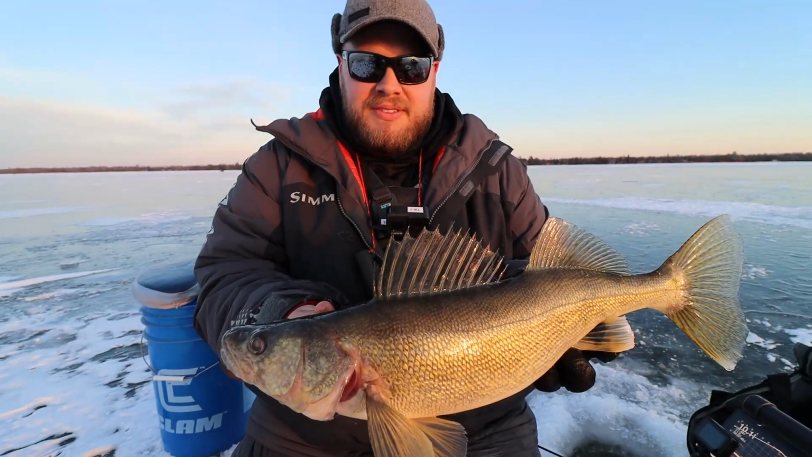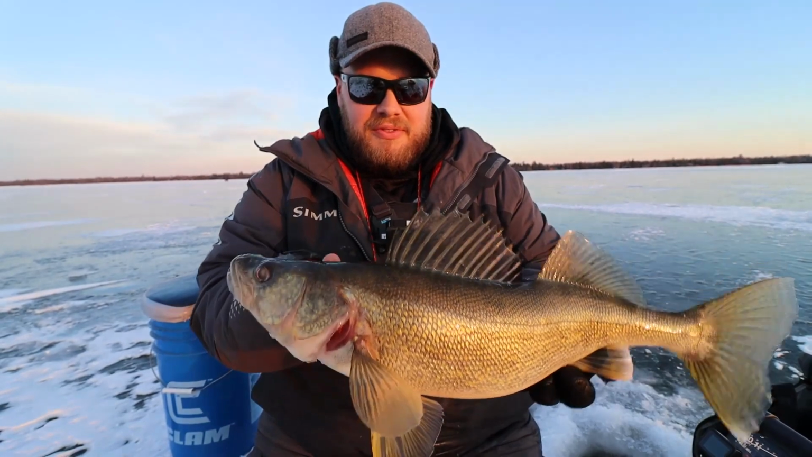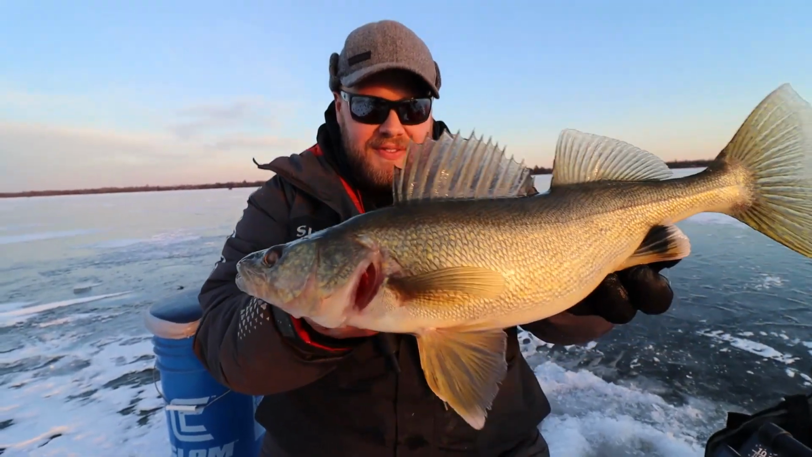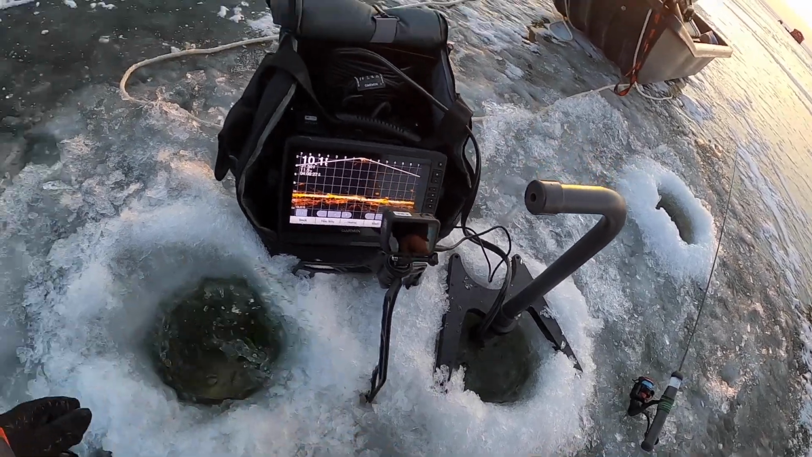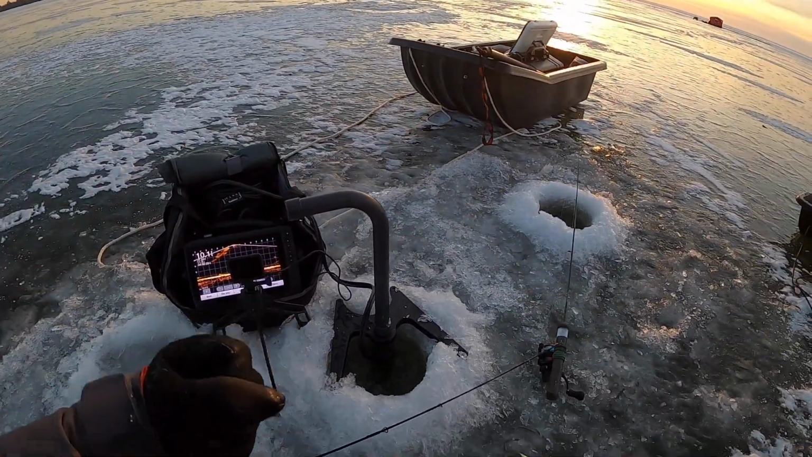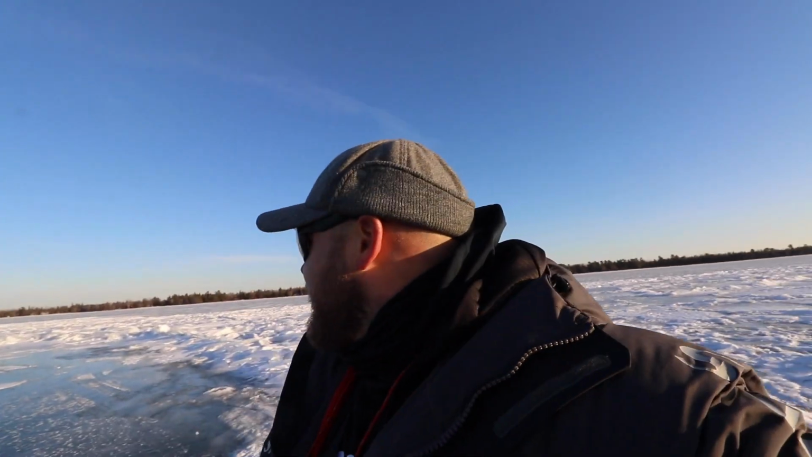That thing has shoulders, man. Look at that freaking dorsal fin. Down on, down on, down on. Should we get her back? Yeah. Bye-bye.